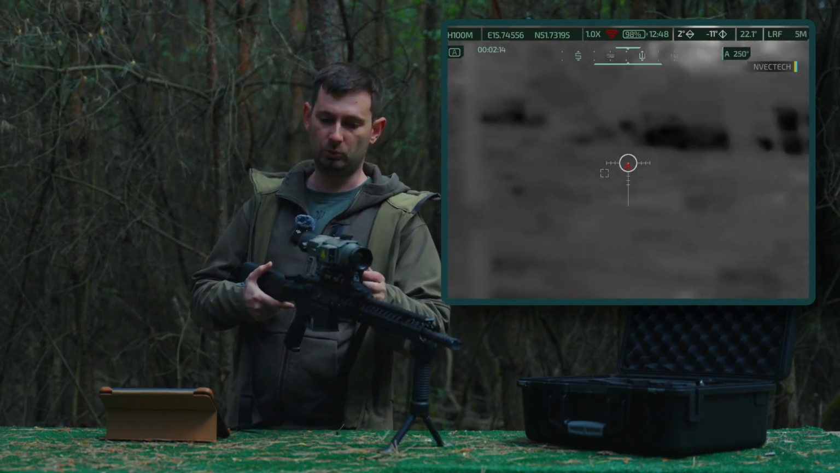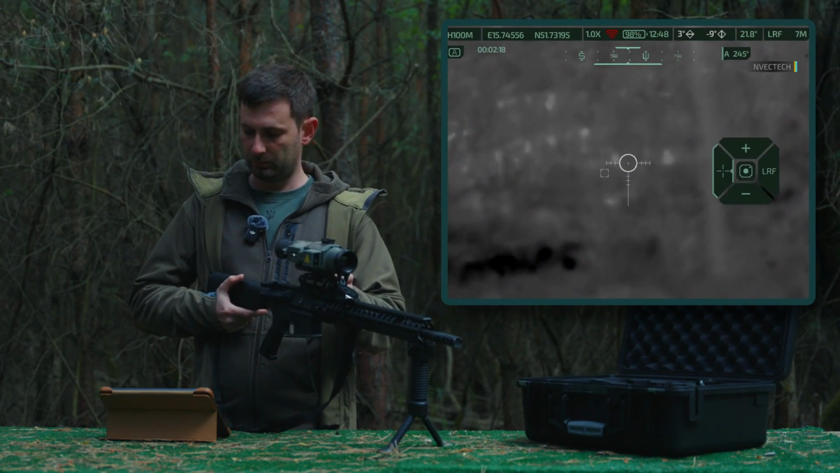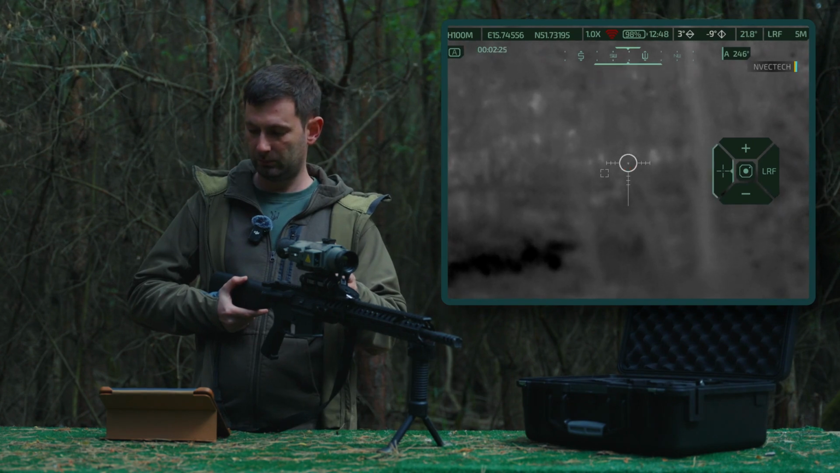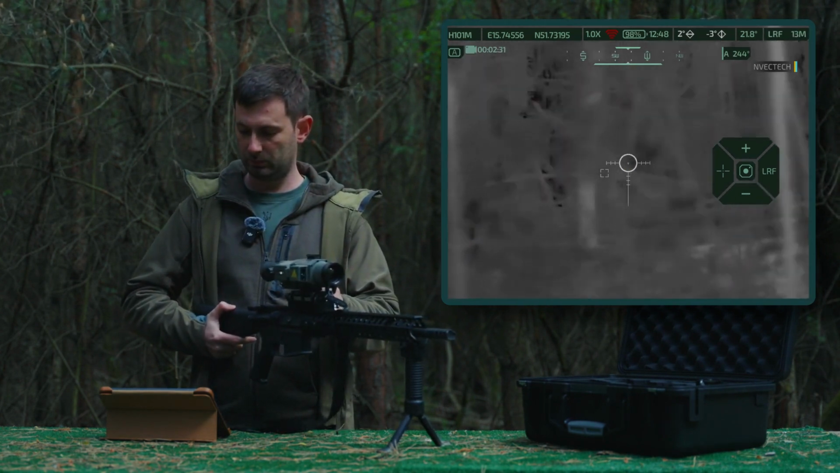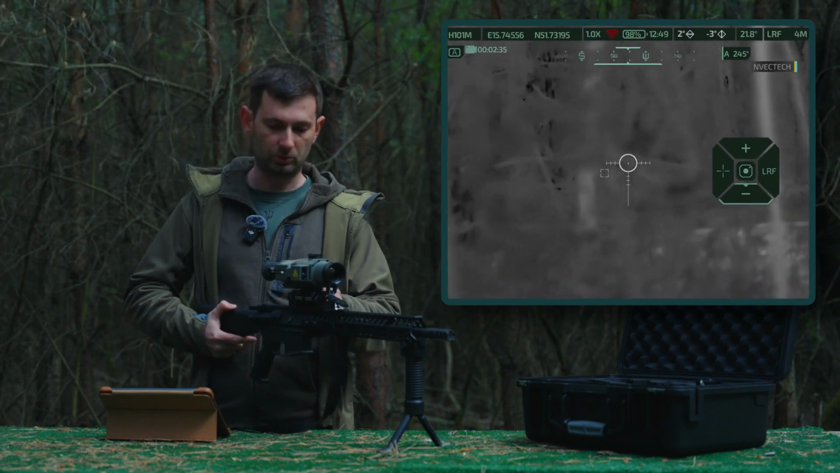Next is the quick menu. Push the joystick away from you. This activates the ballistics. A red triangle appears. LRF is for turning the rangefinder on or off. Plus and minus. This is digital zoom.